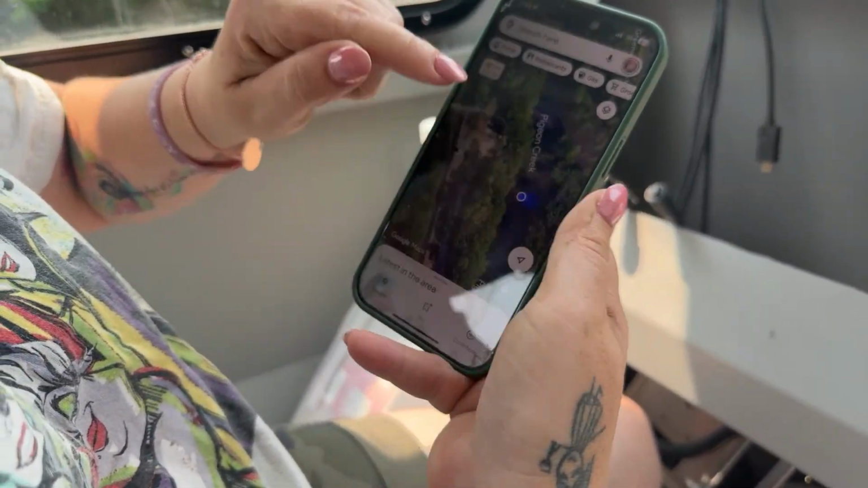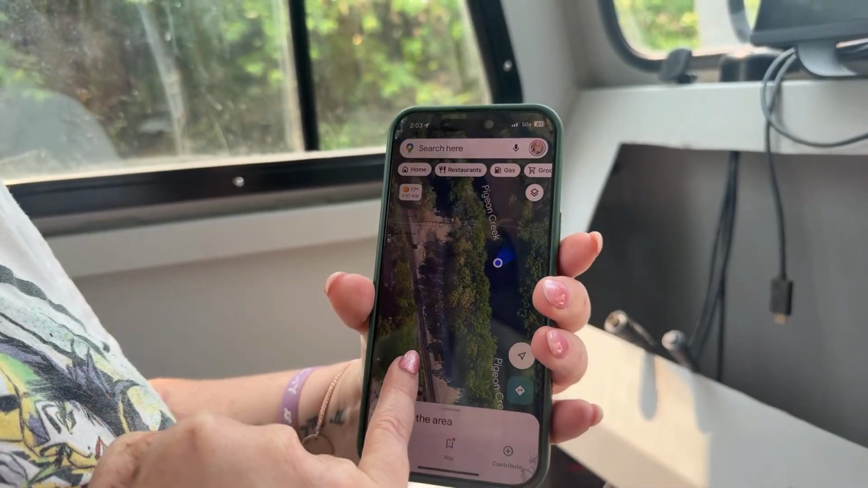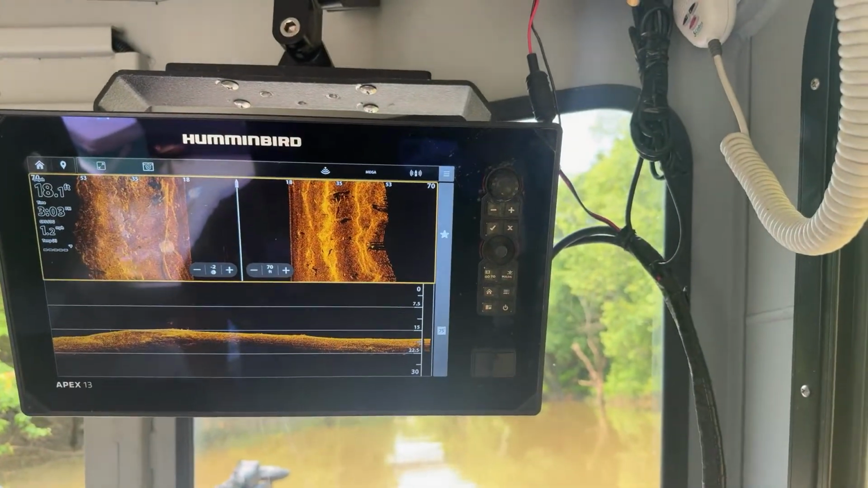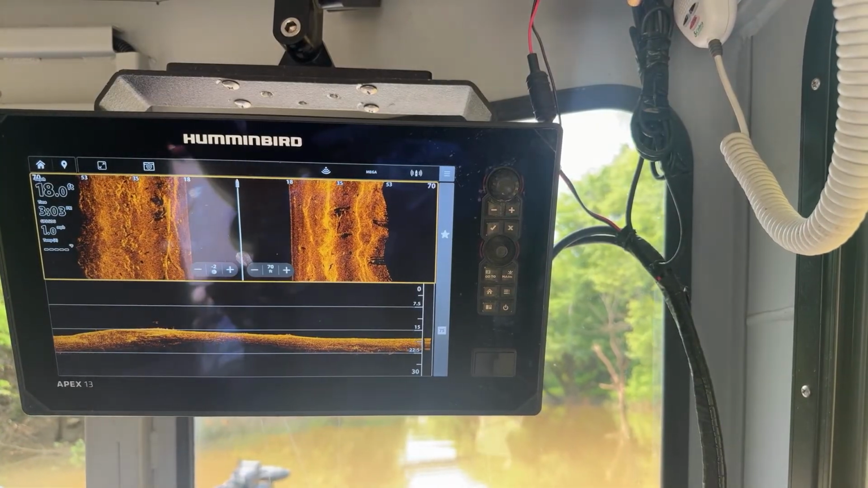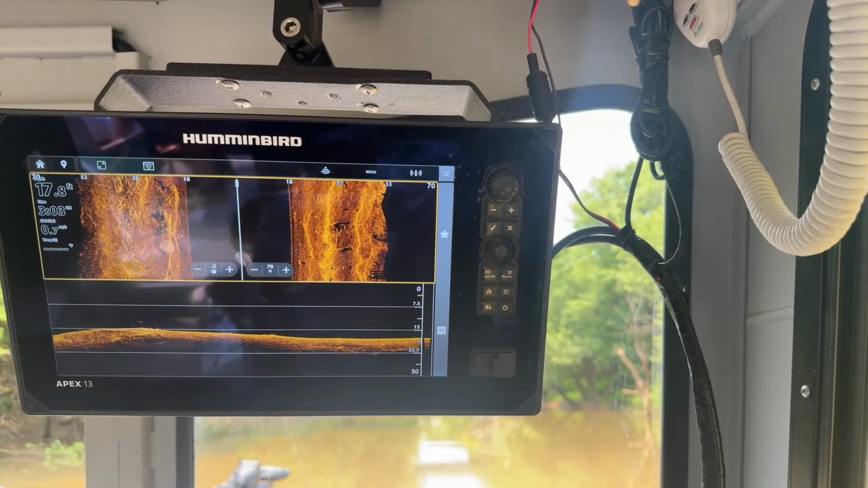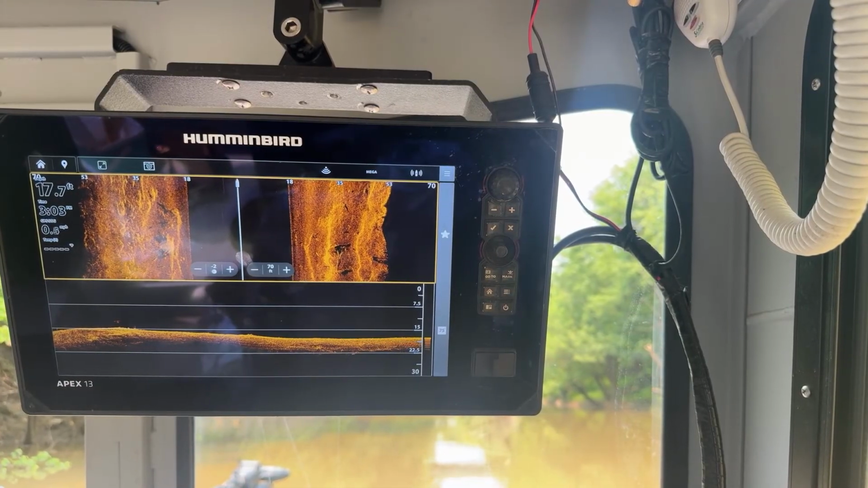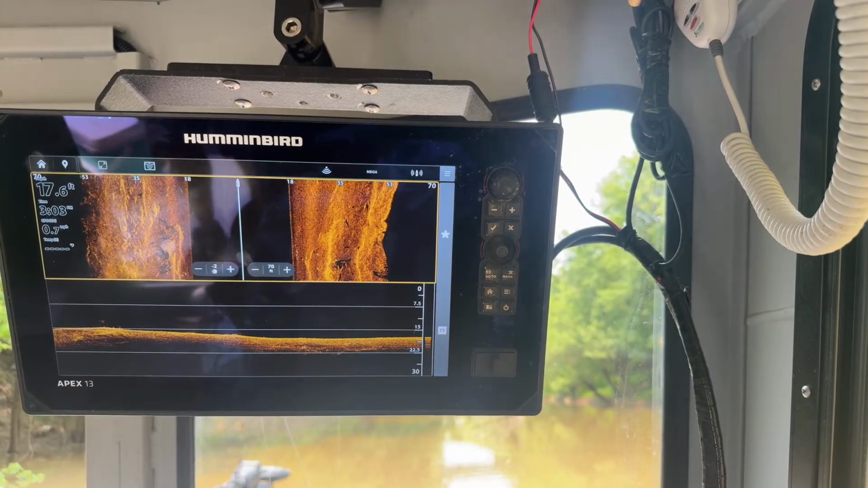See right here where this comes down and around right here? I know it's kind of industrial, but it was in the evening when they supposedly left that hotel. Yeah. So let's keep an eye on the sonar, guys. But yeah, that's that industrial area that I was talking about.